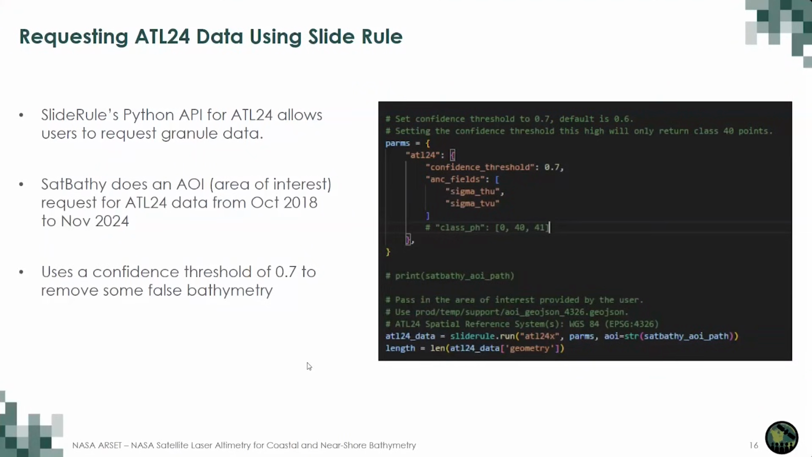So we get ATL24 data in SlideRule using SlideRule's Python API, which allows us to request granular data from October 2018 to November 2024, when release 1 of ATL24 was published. In SatBathy, we use a greater confidence threshold than the default value of 0.6. This is to prevent some false bathymetry that occurs, especially around the sea surface, where the bottom of the sea surface can get falsely identified as bathymetry.